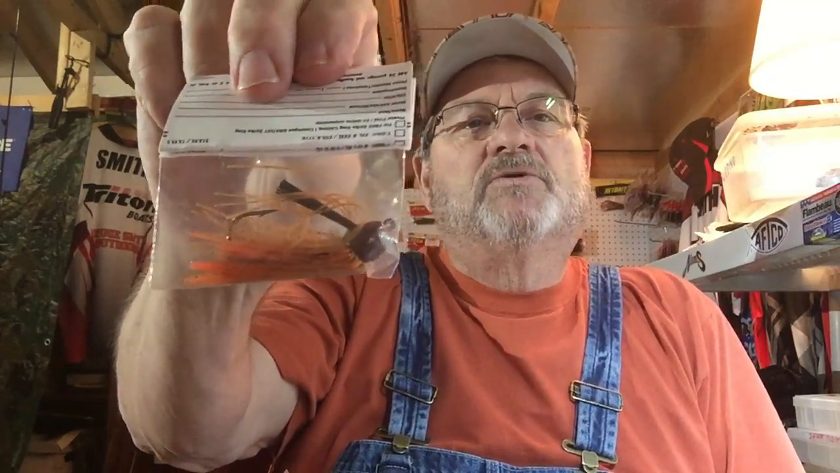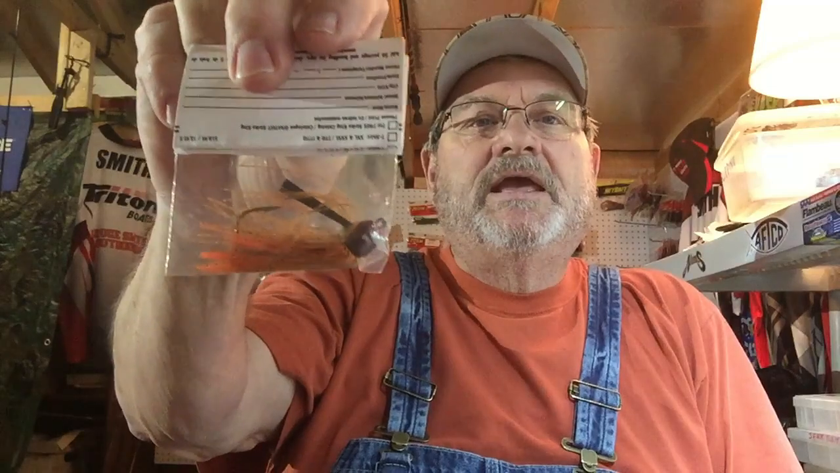And I throw natural looking colors. There's another natural looking color in a craw you can throw, and you want to throw a natural trailer with that. Again, throw that right into that bed, and he's going to come alive on that bed.